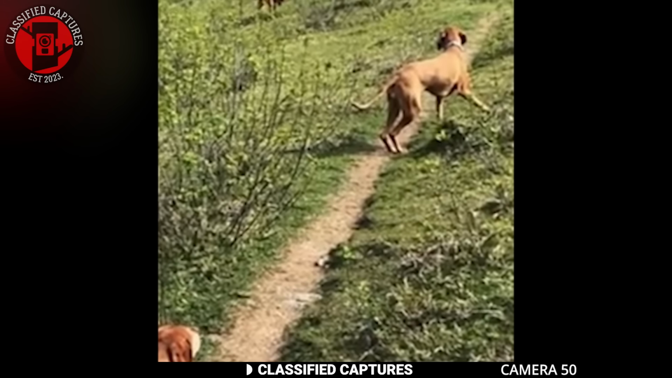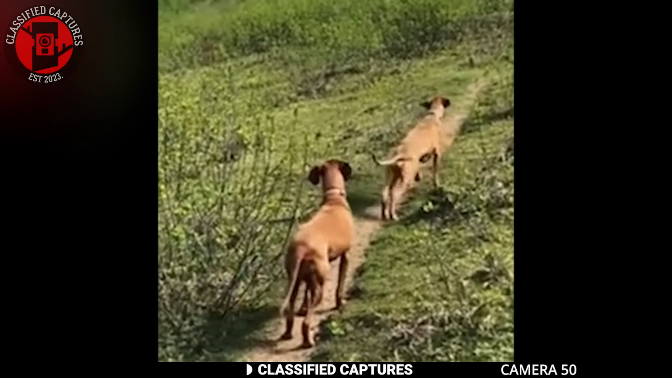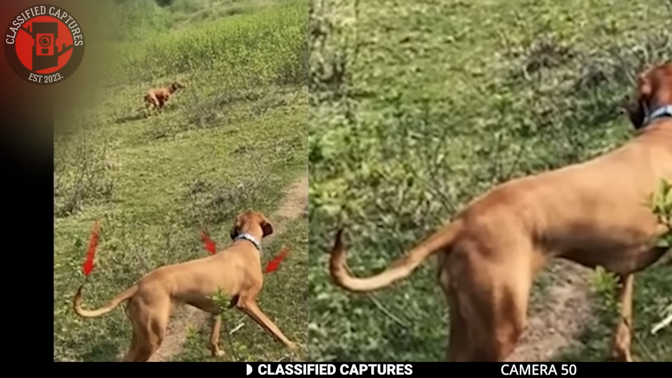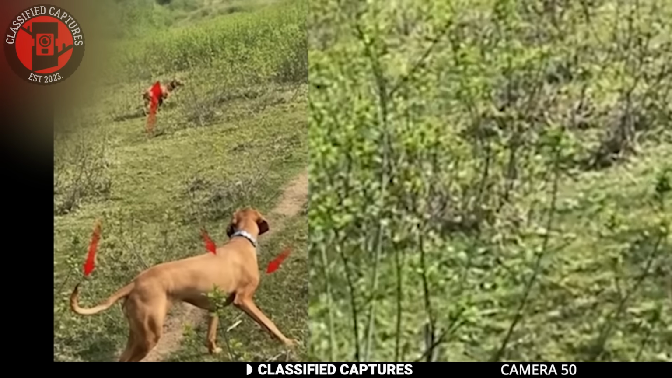There have been numerous reports of similar occurrences where animals or even people seem to glitch or freeze in time, leading many to speculate about the nature of our reality. Are we truly living in a meticulously programmed simulation where occasional bugs and glitches reveal the underlying code?